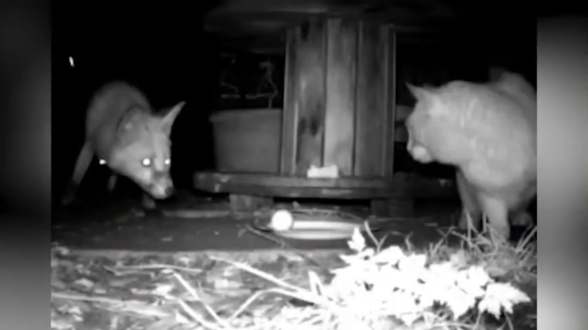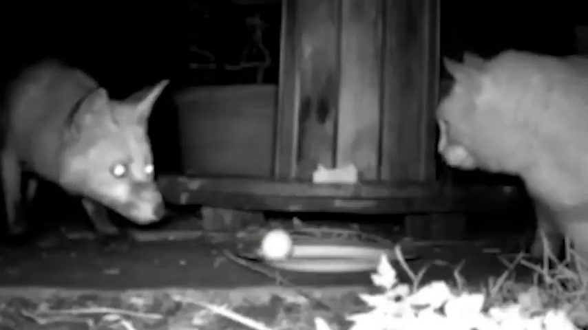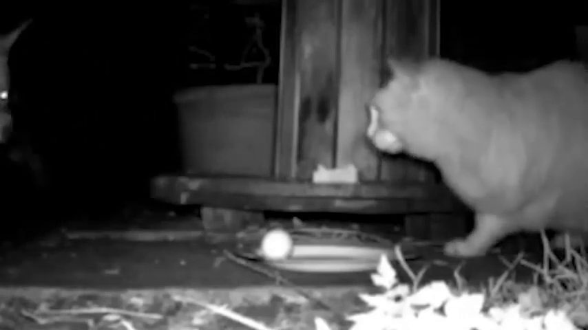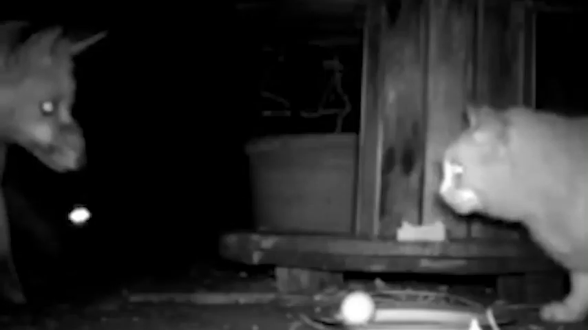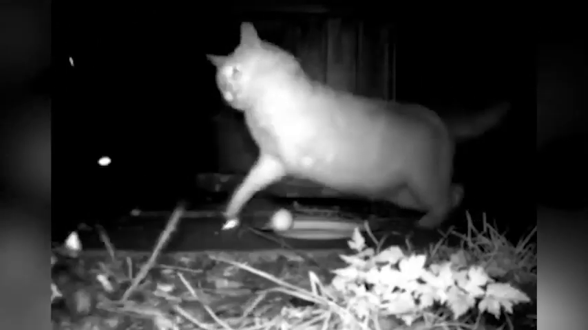In this trail camera footage, we can see an encounter between a cat and a fox. They seem to be squaring off against each other for an egg in the middle. The fox seems anxious to get its mouth on it, while the cat, being a good defender of the household, is trying to keep it at bay. From what I know, foxes are usually not scared of cats, and they actually attack them. But this one is reluctant to get any closer to the aggressively hissing cat.